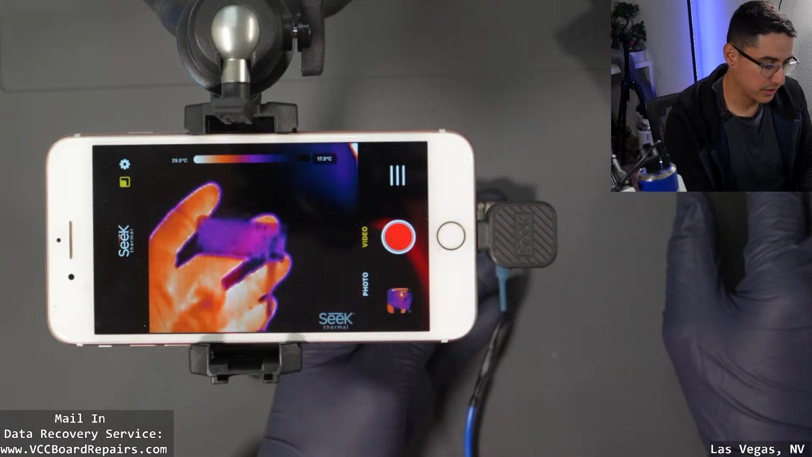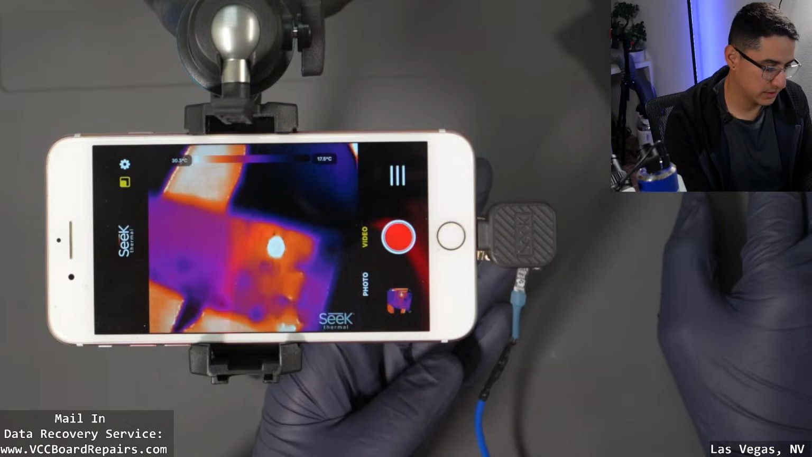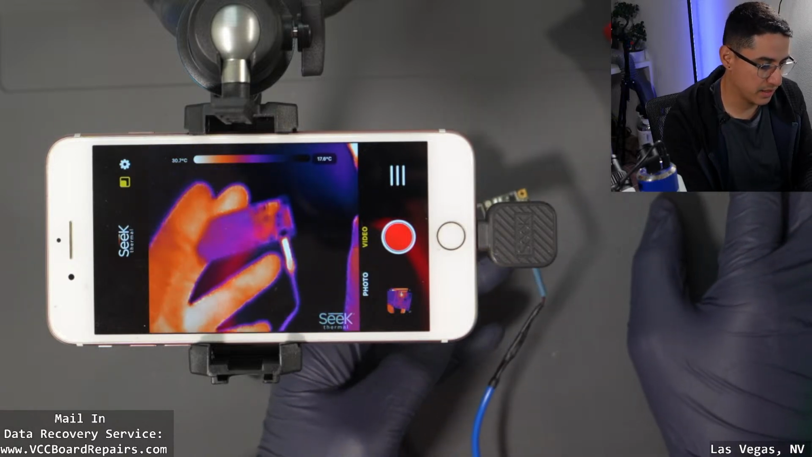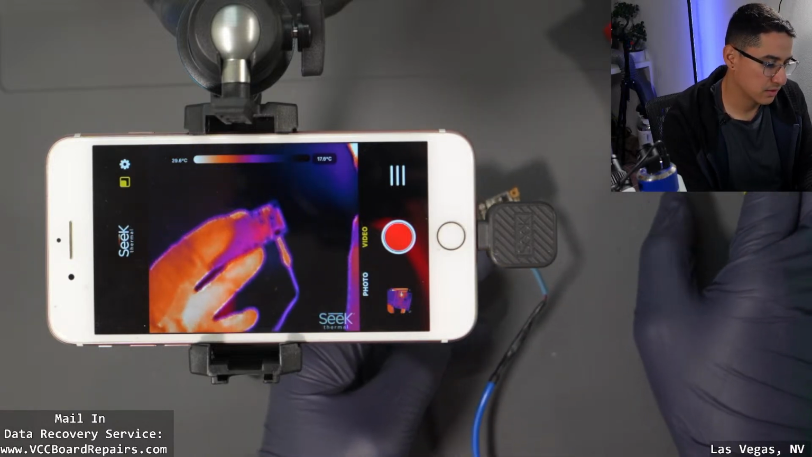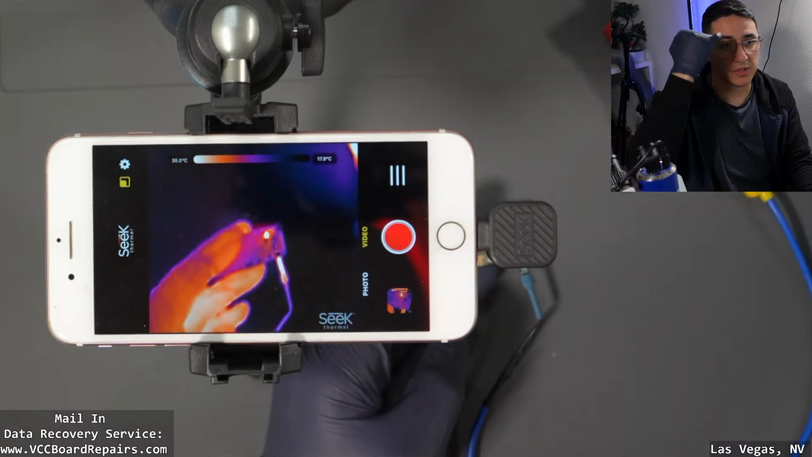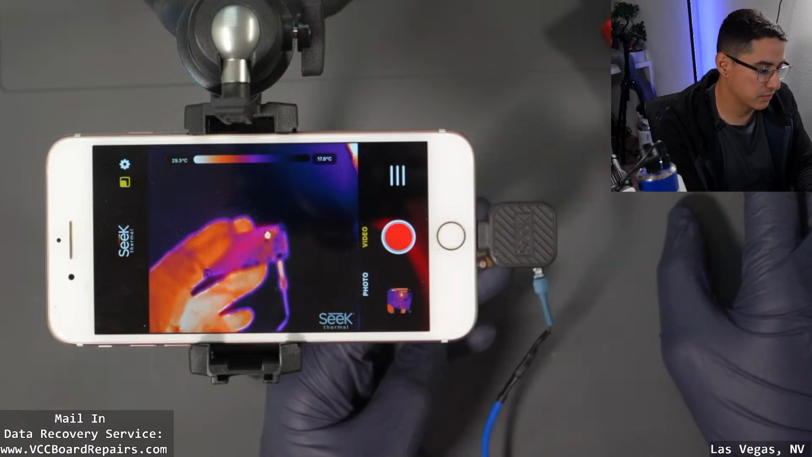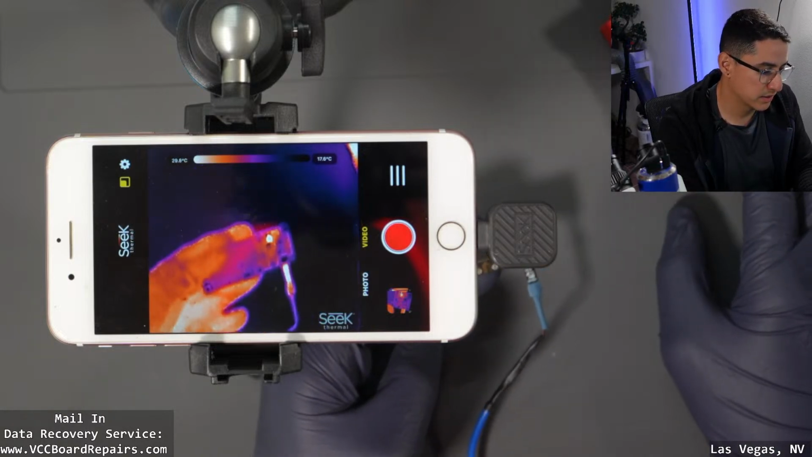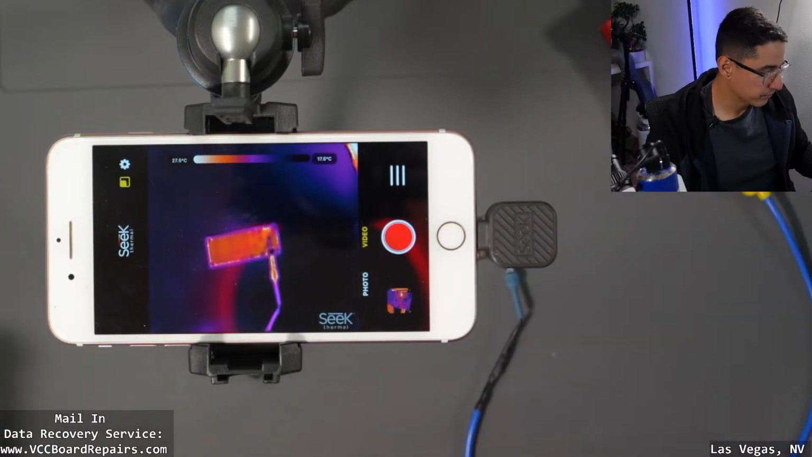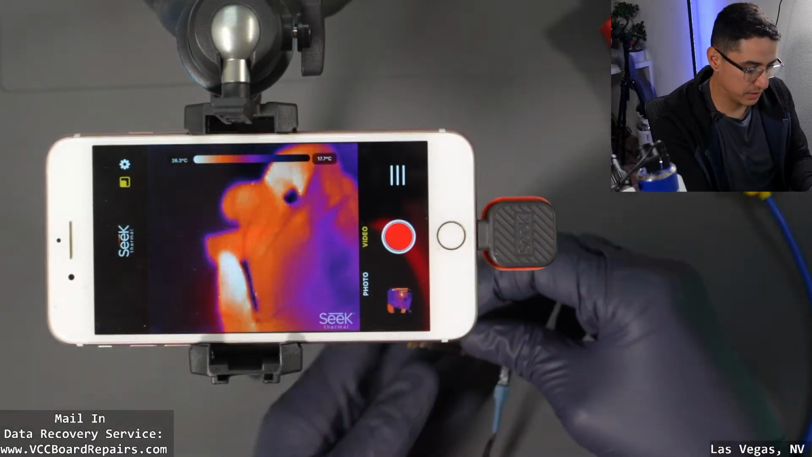So all you can do is change the distance between the thermal camera and the object. Right, so if you have this holding up to try to see wildlife at night, then maybe it's good. But for this, actually the 300 seems worse. But let's try out the macro lens. This is probably gonna improve things a lot better.